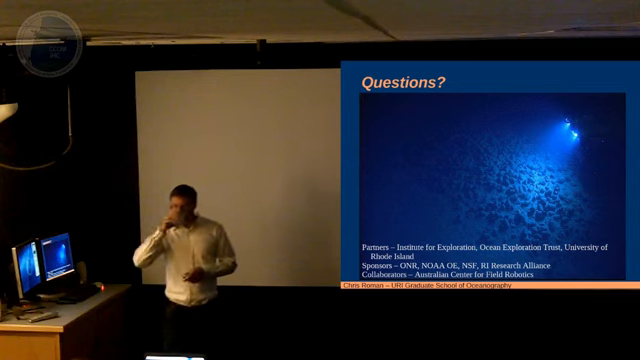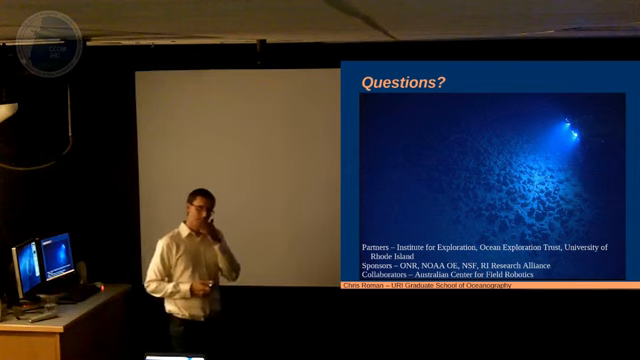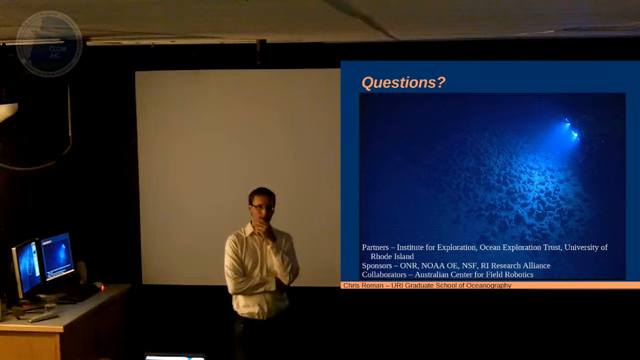Two sort of related questions. One, with your stereo system and the laser, have you considered dropping just a calibration target into the water? You can do that with land-based robots when they're driving past a target. And you've got a ship there. The first stereo images that we did in the 90s were looking at propellers and ships and things like that. So you could put something on the hull of your ship or drop something over the side.